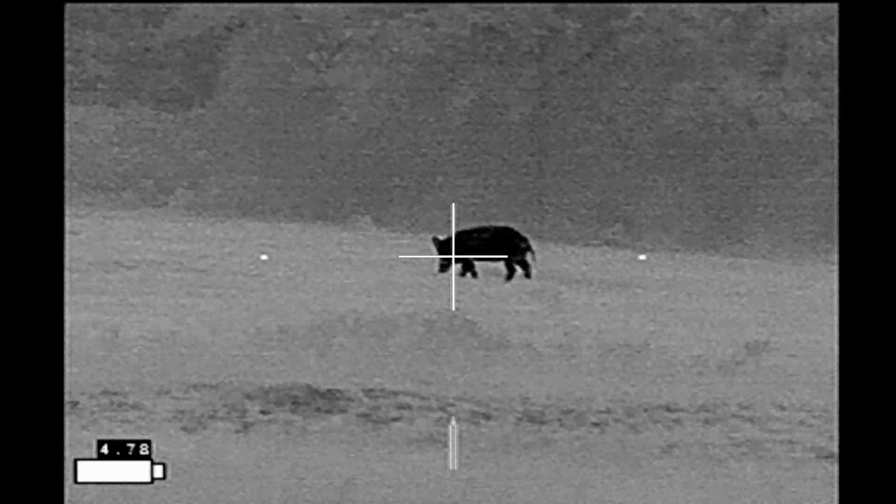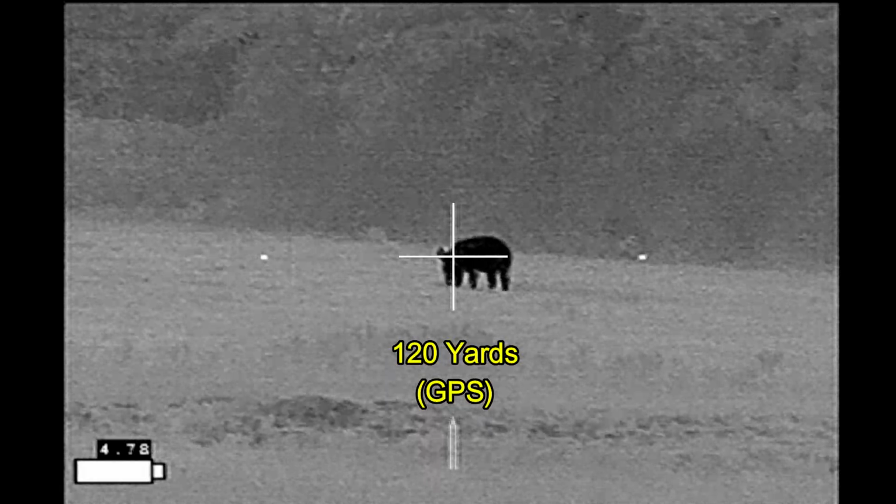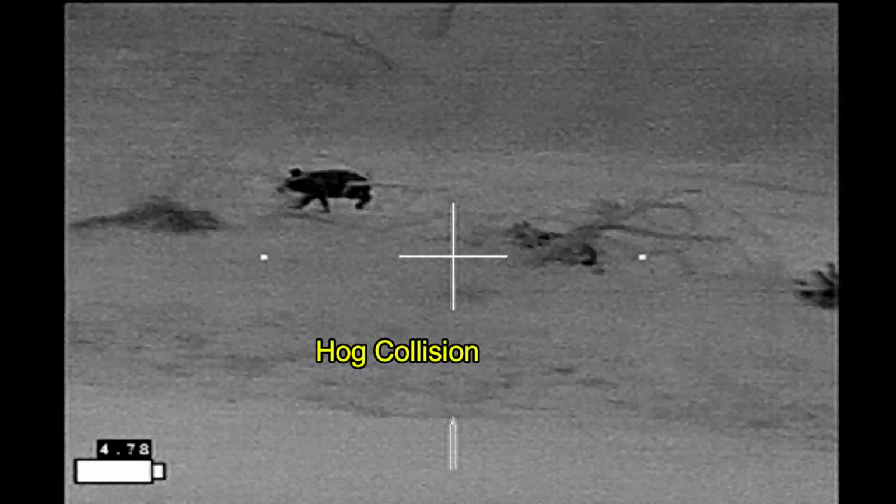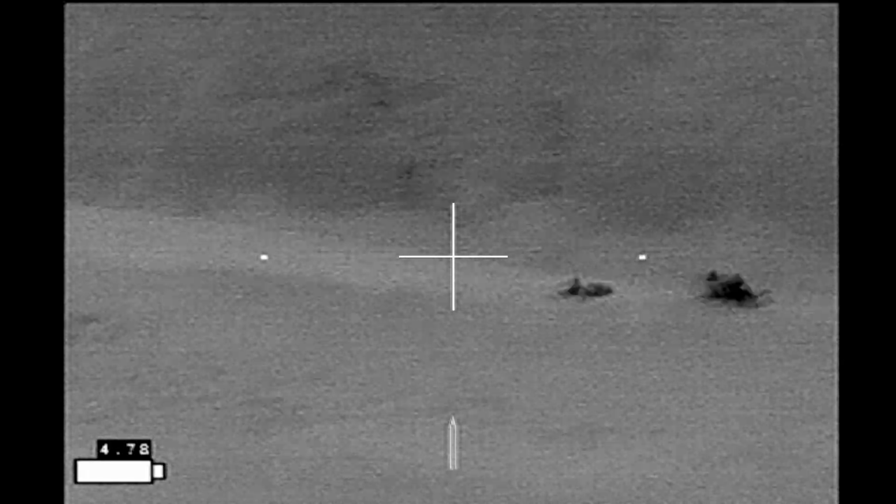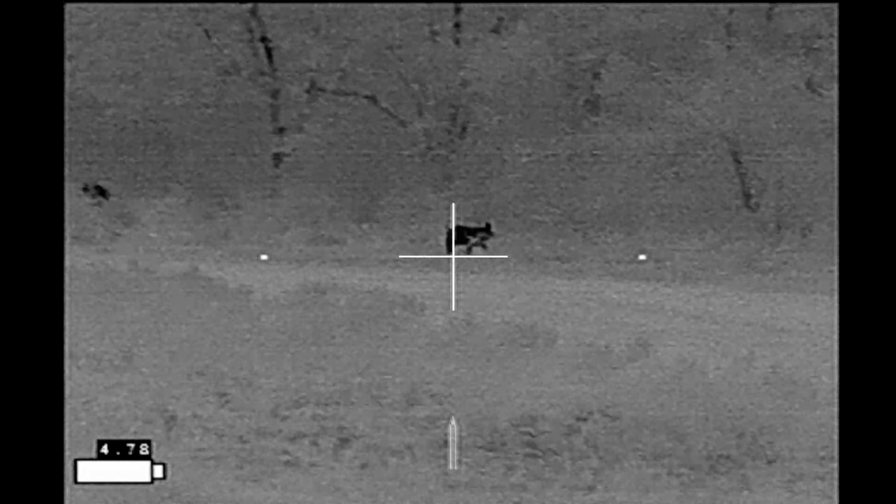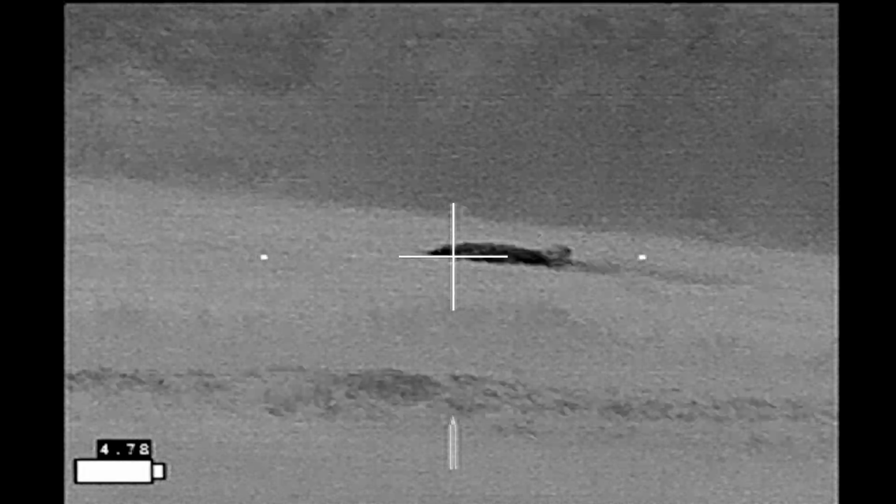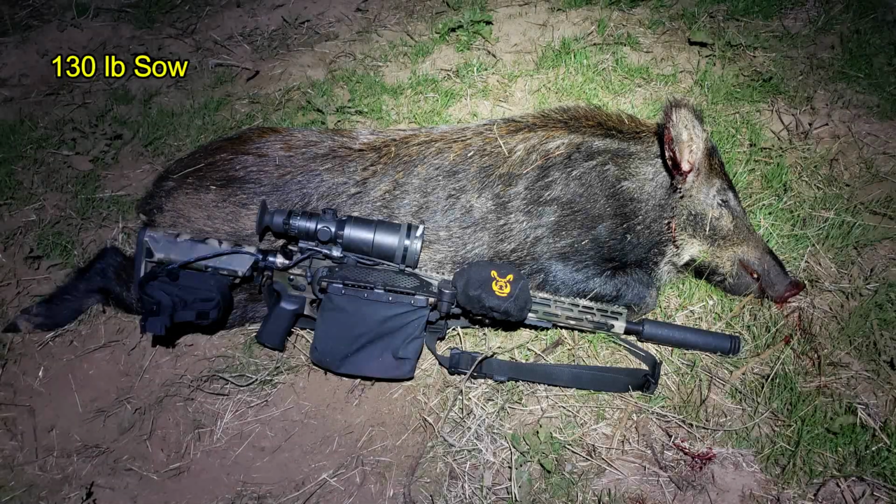The hogs haven't changed position too much. I'm going to start with the sow right here. Good hit, she goes down. That shot missed, but a hog goes down. Third shot connected. And the fourth shot was also in the dirt. The second shot hog makes it through the fence and into the woods and was not able to be recovered. So the last hog of this series was a 130-pound sow.